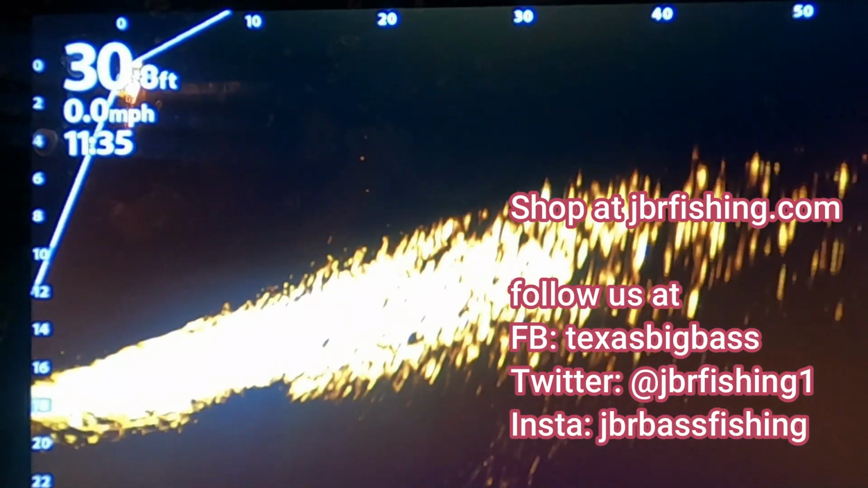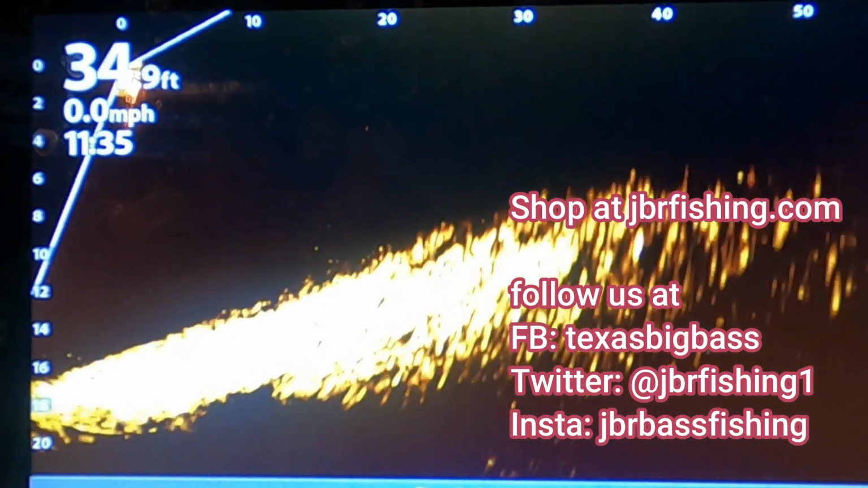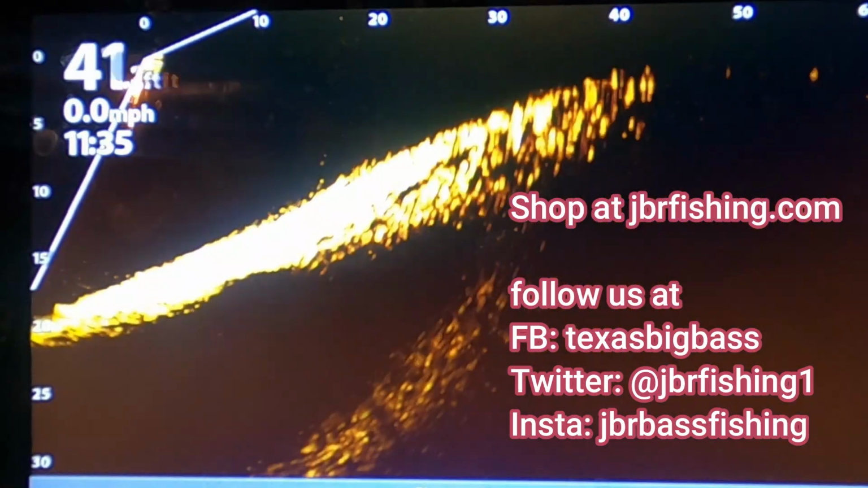If you want to tweak it out, you could tweak it out, but that might harm your visibility to finding fish. So you want to leave it in a good spot that you're going to be able to find fish and make out what's at the bottom, the structure.